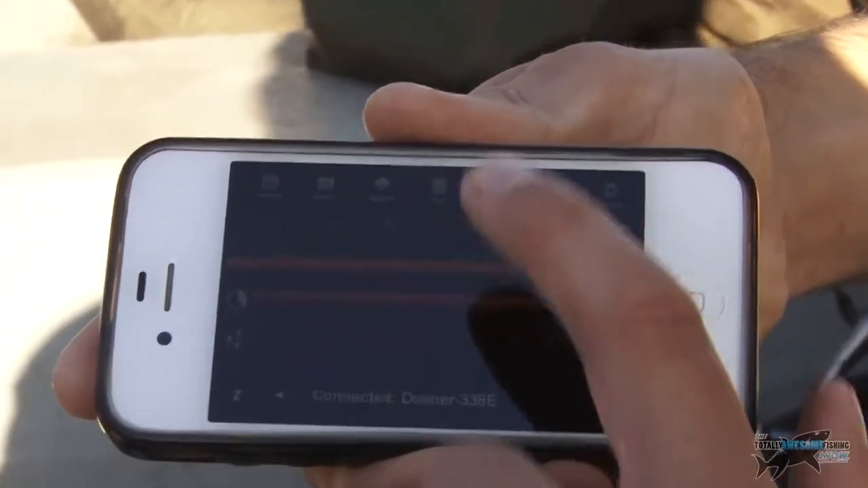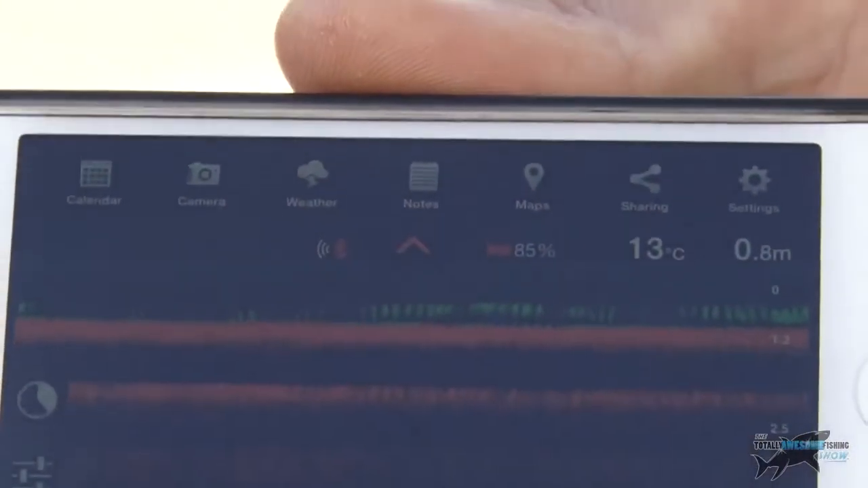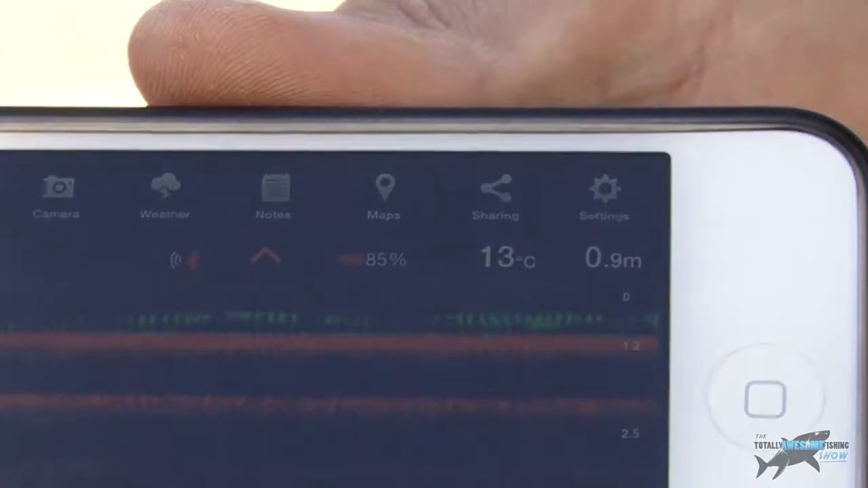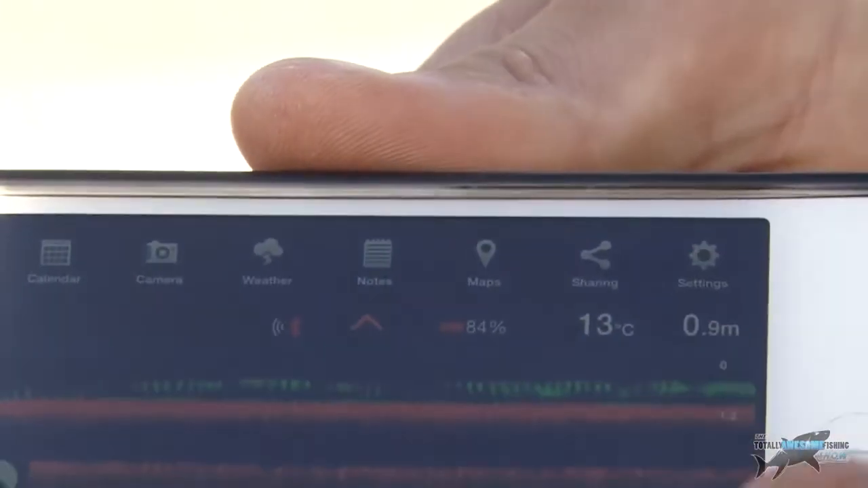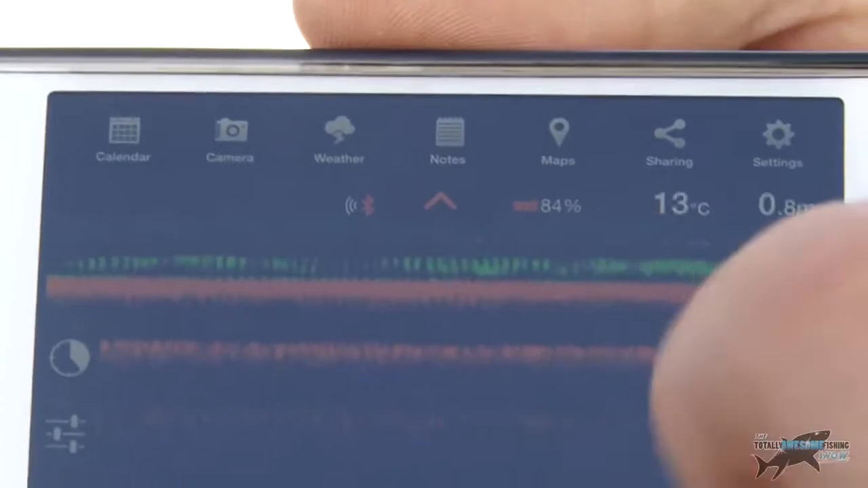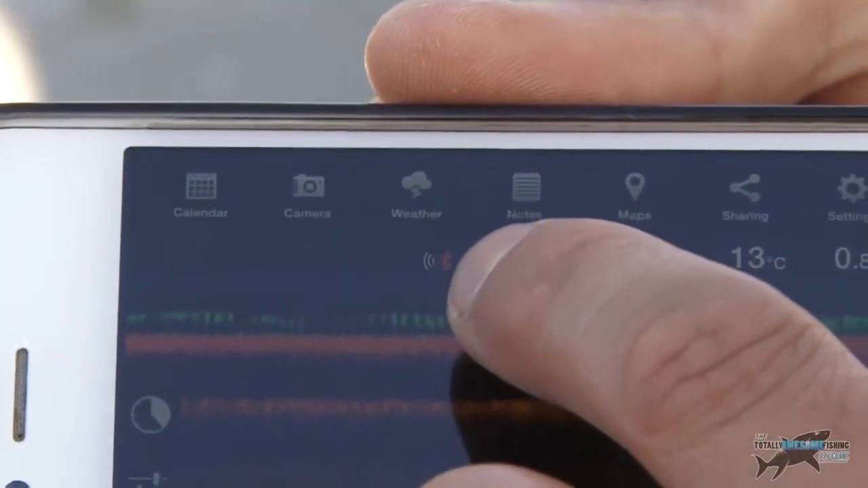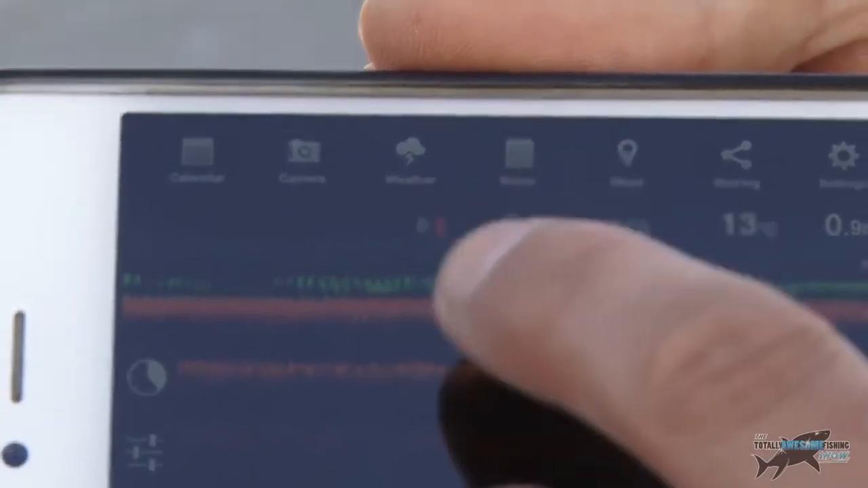So I've got my battery percentage at the top there, 85%, and my Bluetooth signal there as well. It's telling me the water temperature is 13 degrees C, which is pretty warm for this time of year. We're right at the end of October now, so that's a warm temperature for this time of year. And obviously I've got the depth there. Now, to me, that's looking quite fishy, those weedy patches there.